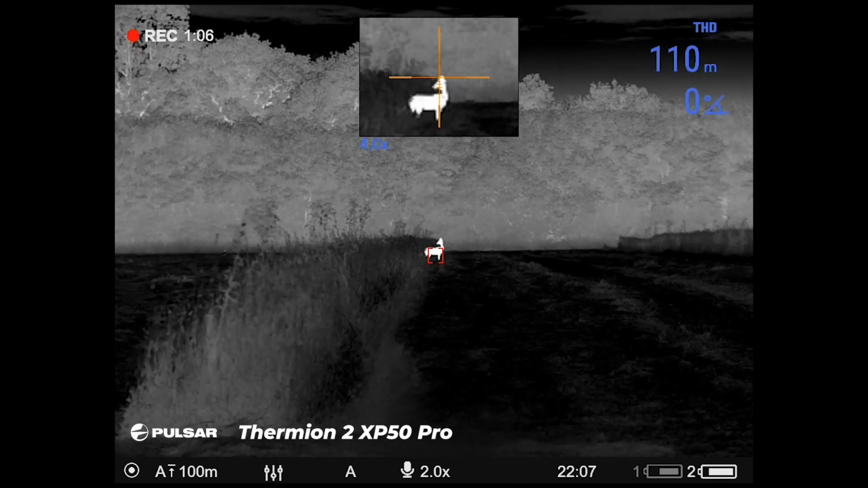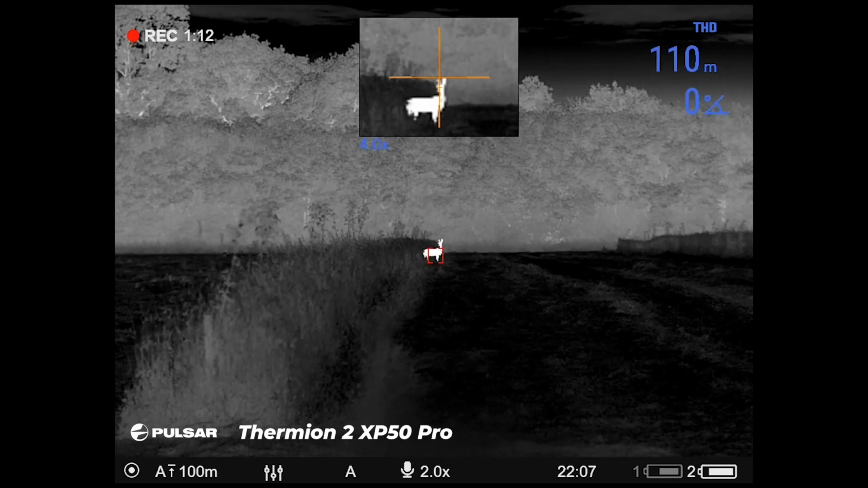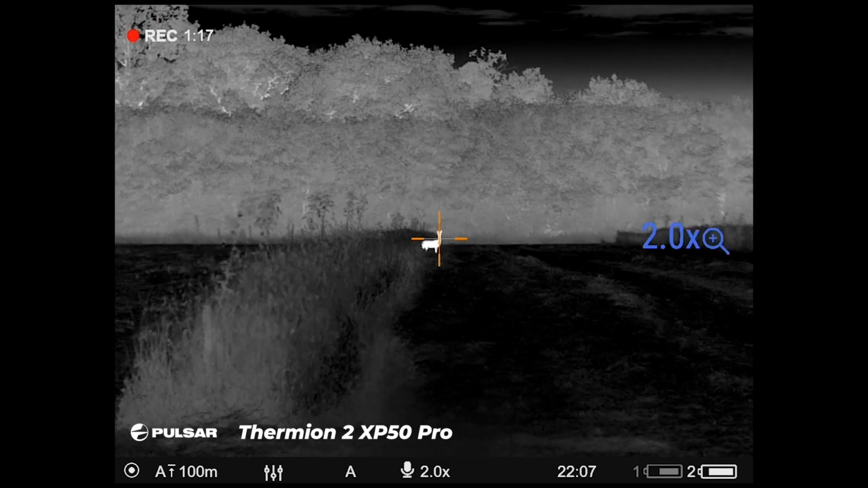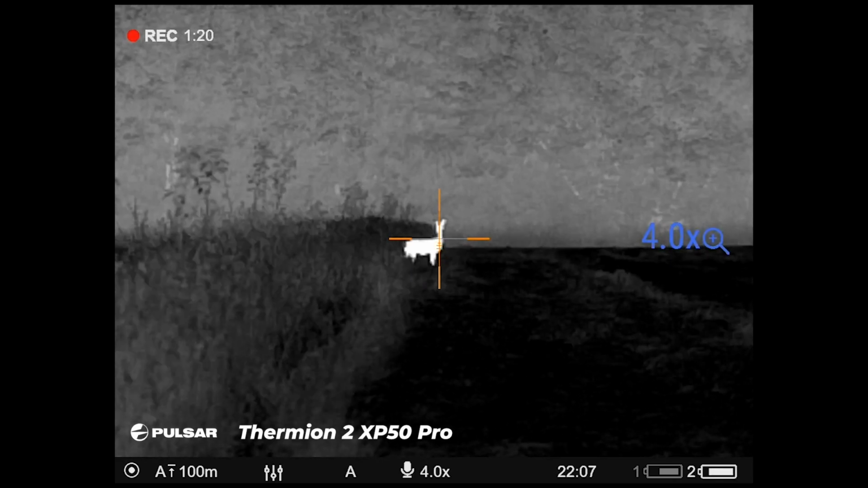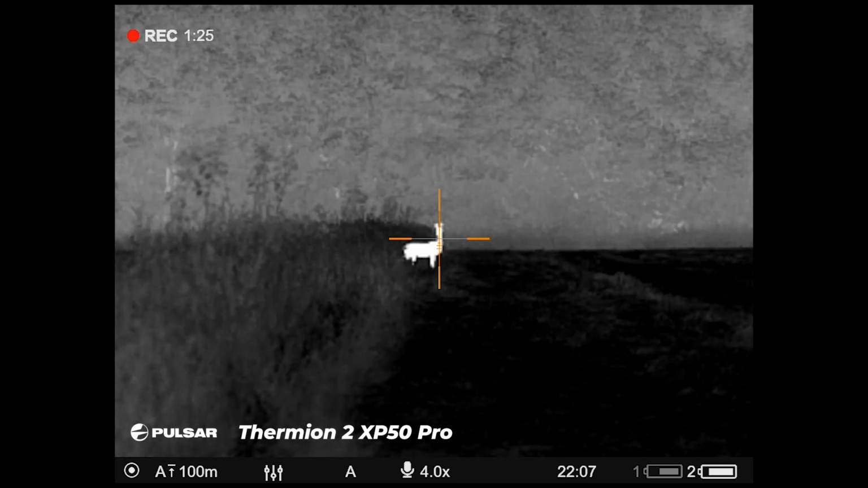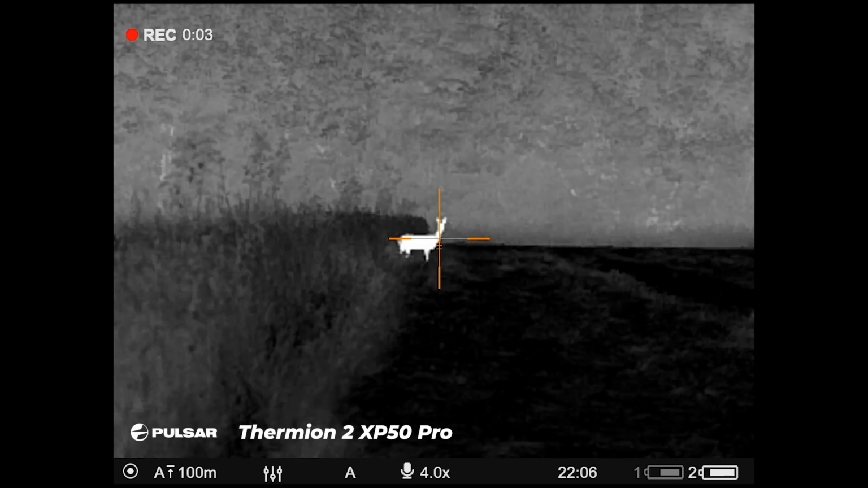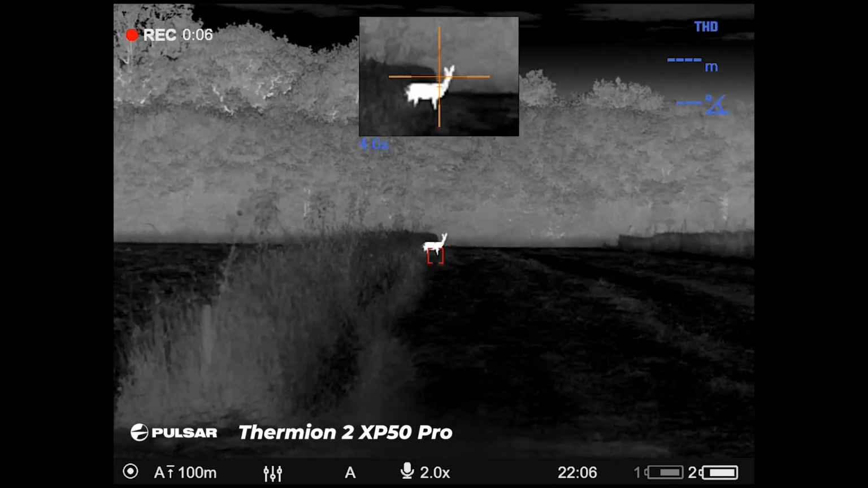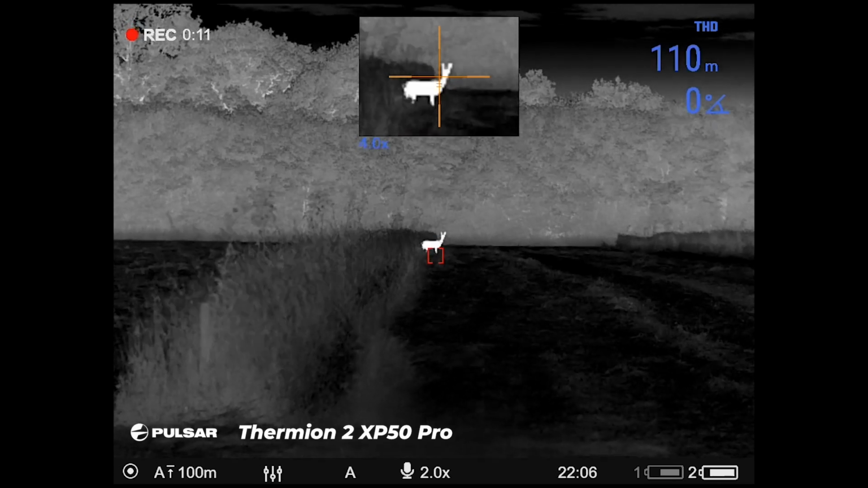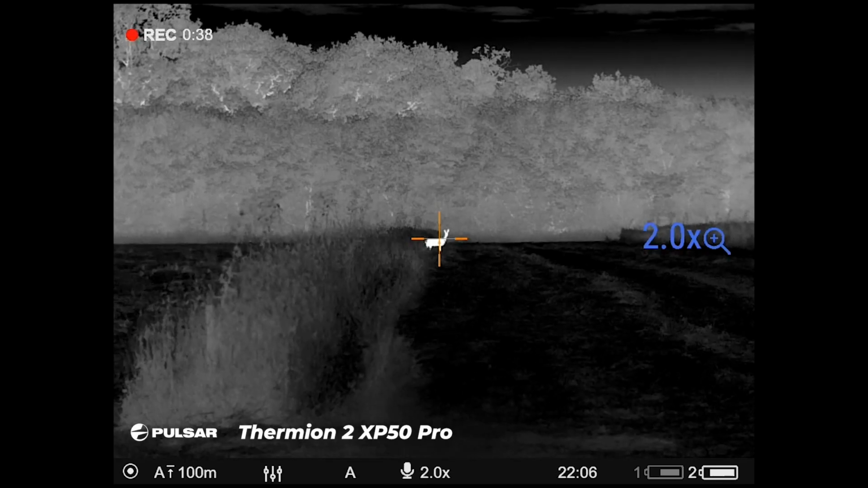With the Pulsar, I ping it with the LRF and establish it's around 110 meters. There's a bit of messing around, just trying to get the LRF onto the roe, just to make sure I've got an absolutely accurate representation of distance. But as you can see, at 110 meters, it's really clear. And even when I go to 4, it's really clear. And then what you do see is the clarity, so I can easily adjust the focus, really, really simply. And I do that several times, just so you can see how simple it is.